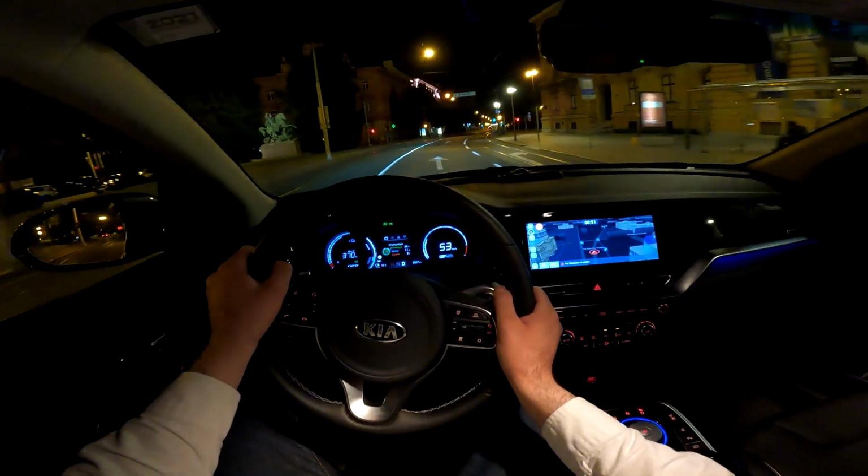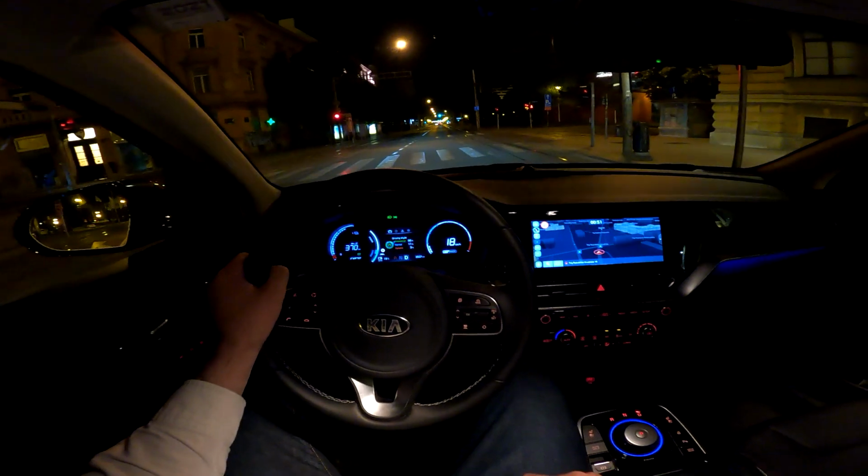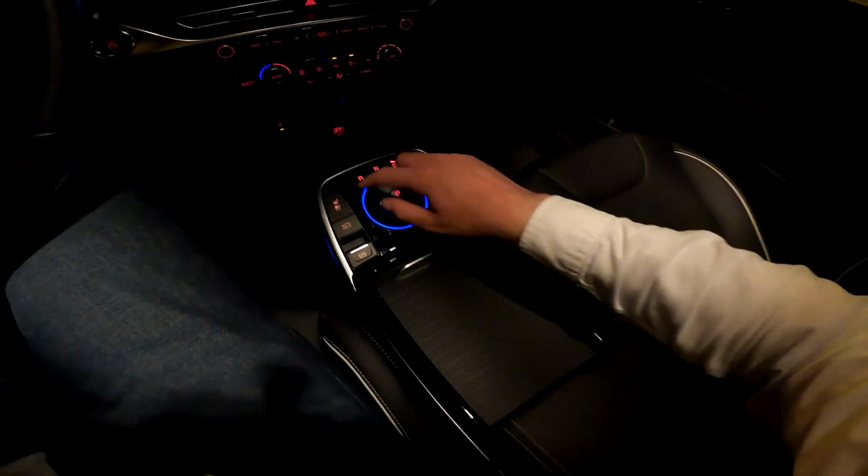And now, since we are stationary, let me show you the ambient lights. The ambient lights are here, this panel here and this section around the gear selector.